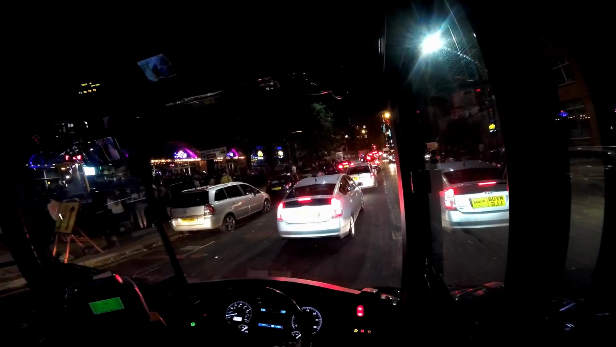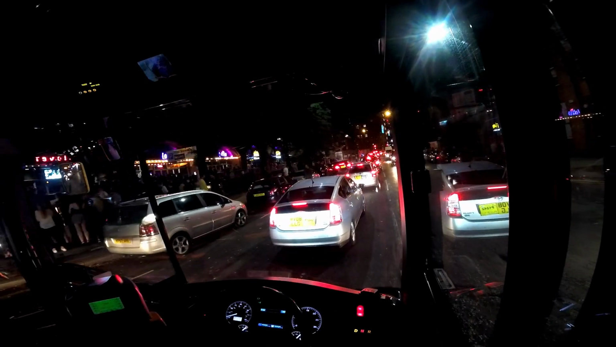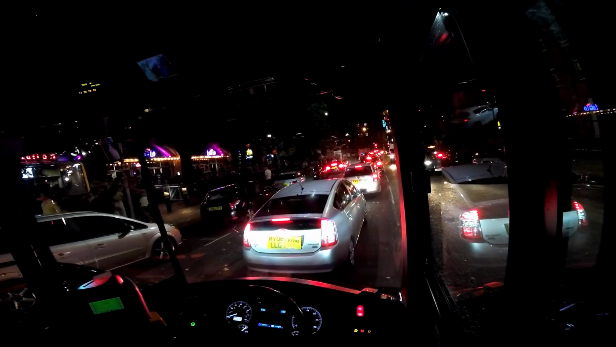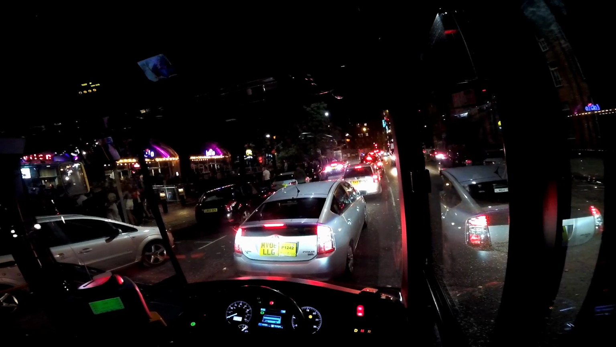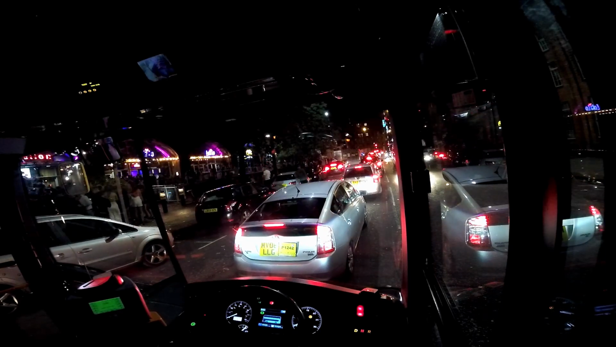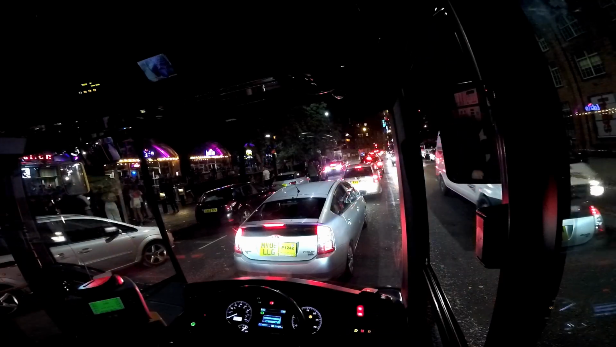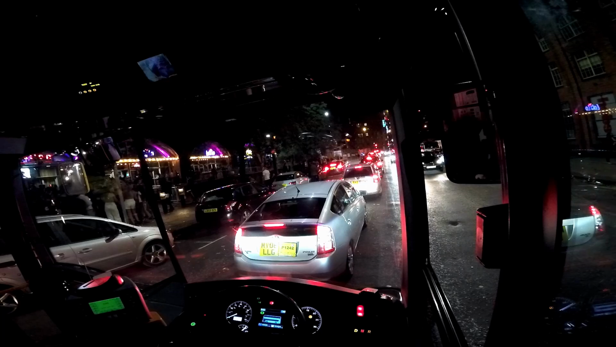See, taxi marshal's completely useless. All blocking me in yet? No. No, no matter.